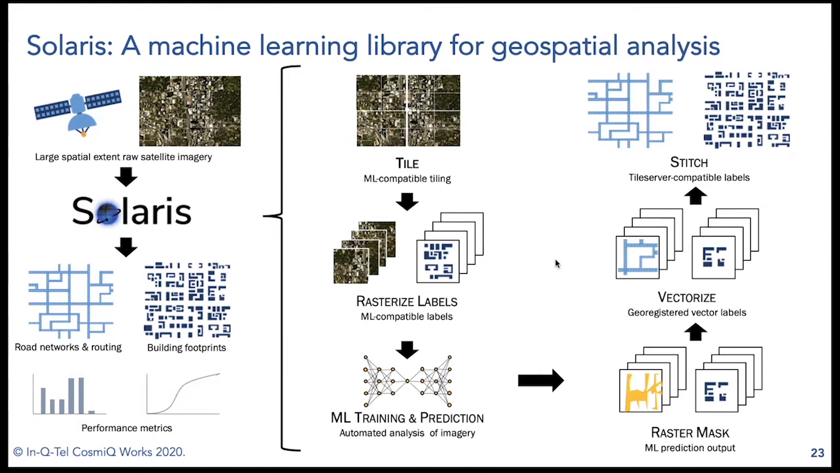The inference output in the form of pixel masks can then be converted into vector labels, which can then be evaluated using various standardized performance metrics. So all of these steps are made much easier than would otherwise be the case using the tools within Solaris, and all of them have been used in the baseline.